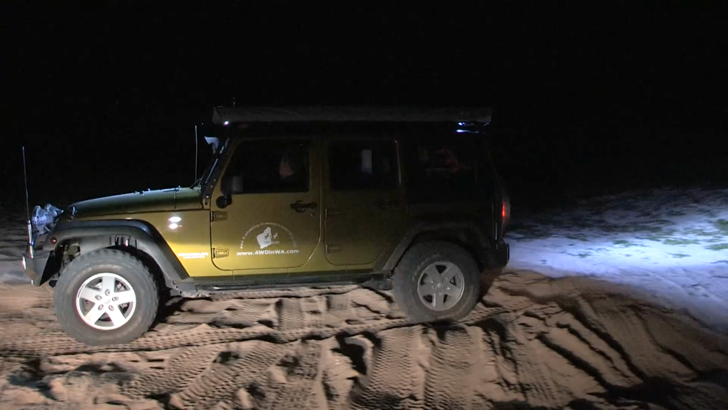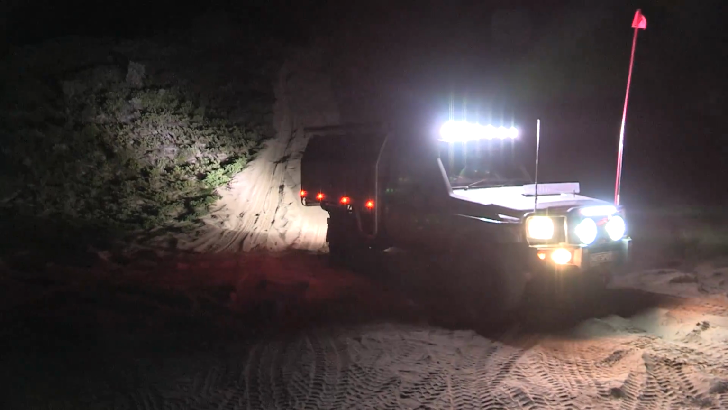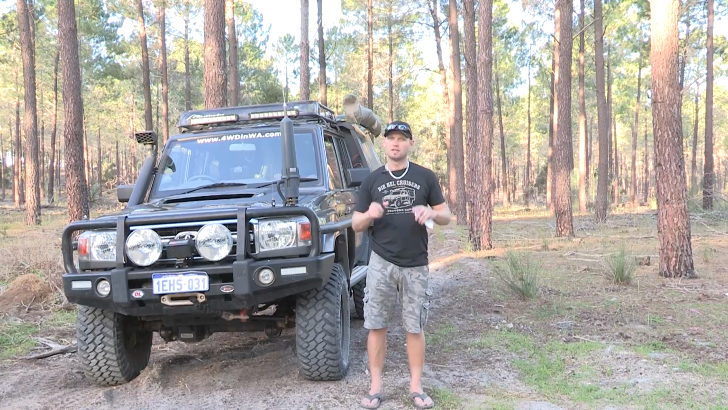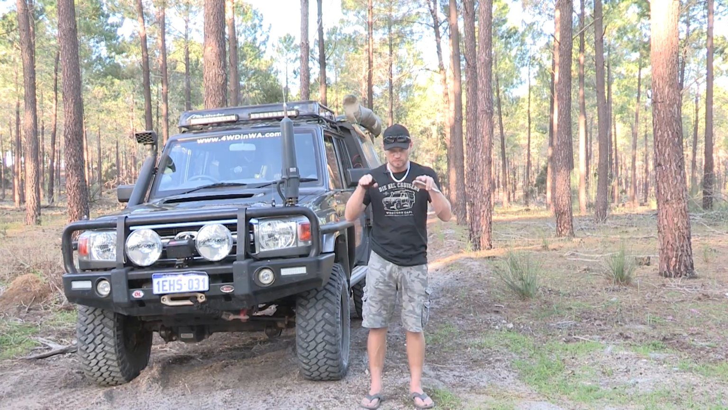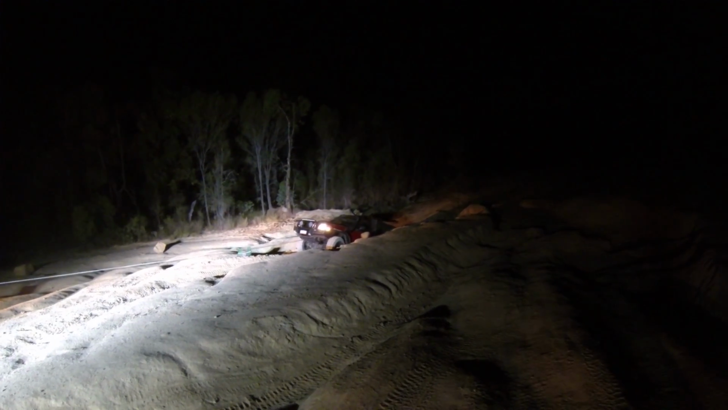Also rear lights, because you will be doing some reversing occasionally. Your rear lights will help your mate behind you go forward, unless of course your light is pointing directly into his windscreen, that won't help. So for your rear lights, get adjustable ones. You can swivel them down and they'll be your best friends at camp as well.